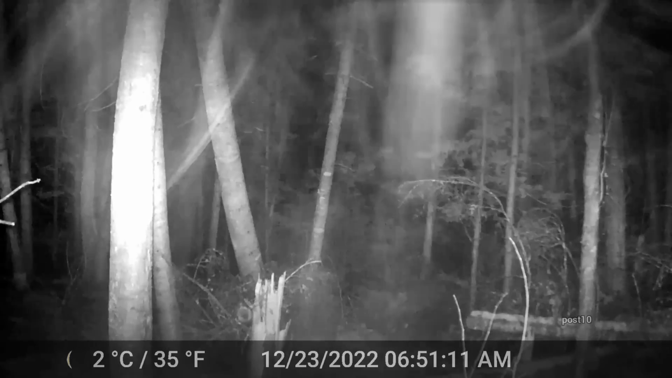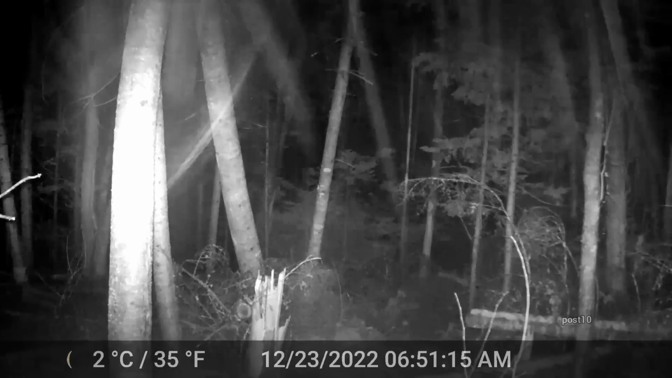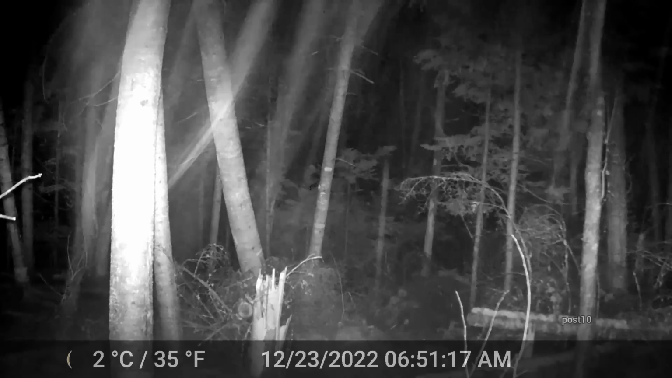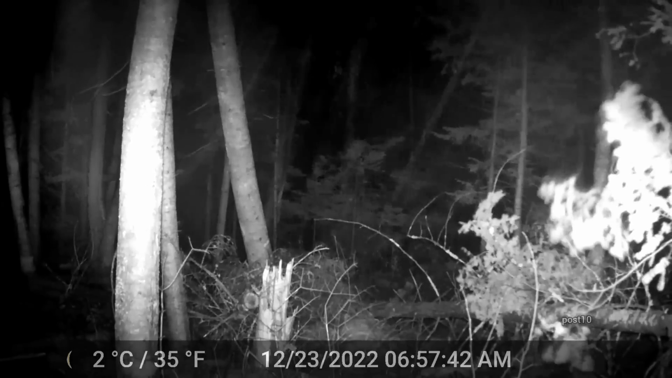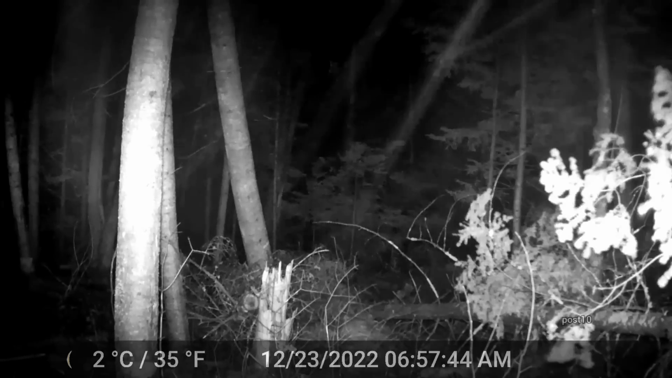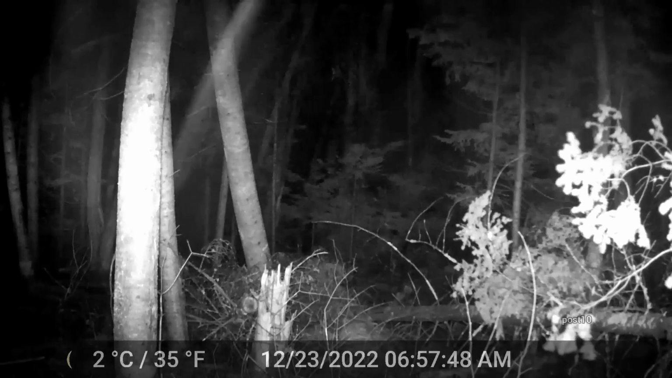Here we are on that second camera getting into a really big storm that happened the night of the 22nd and 23rd in December. Look at that, a big tree just fell down. You can even hear the big delayed boom on the camera. Didn't get the tree on camera, but it activated soon enough to get the loud noise.